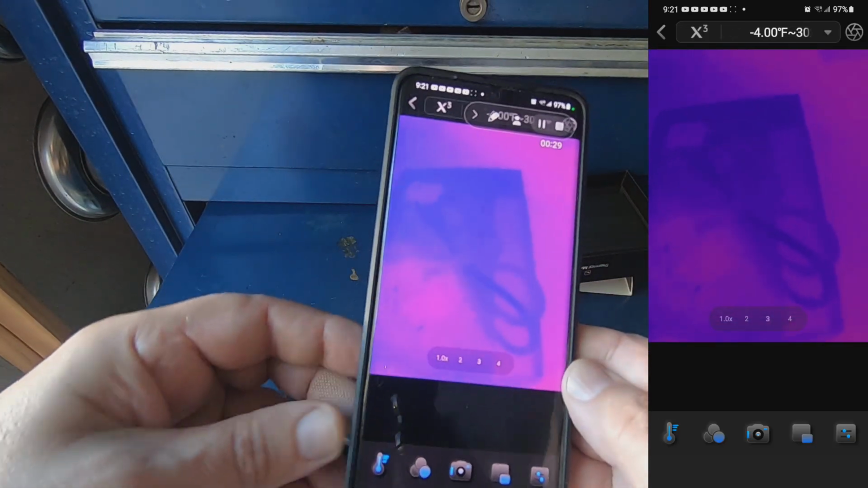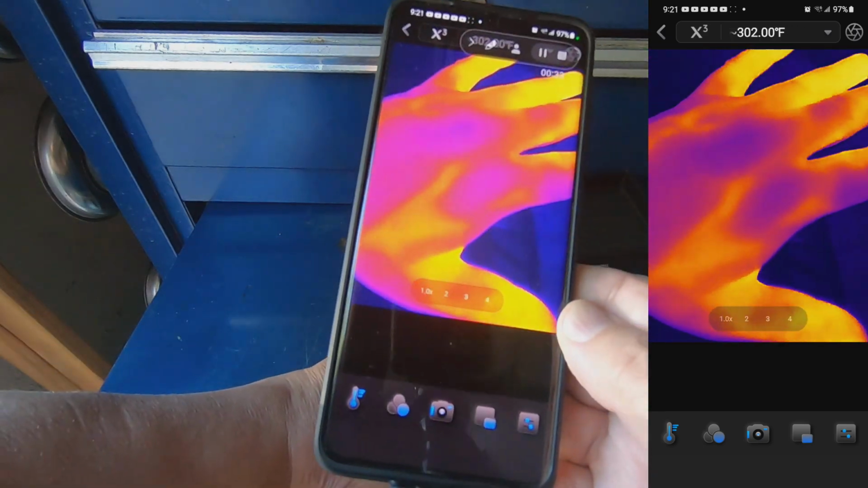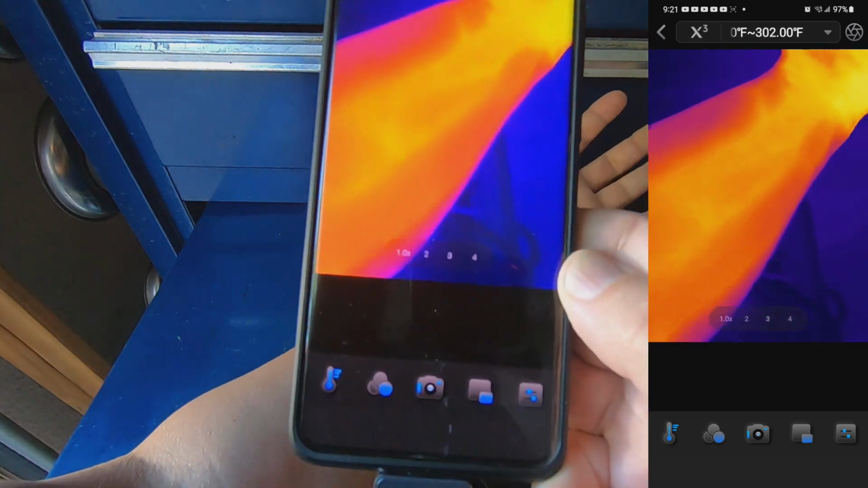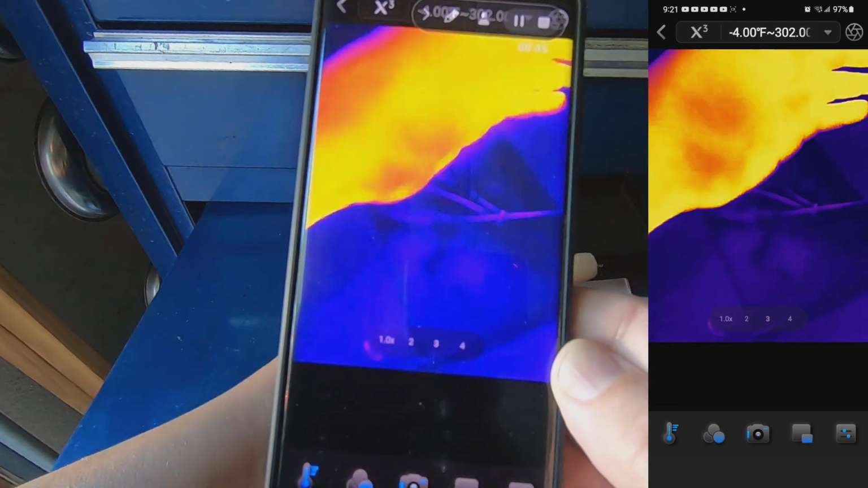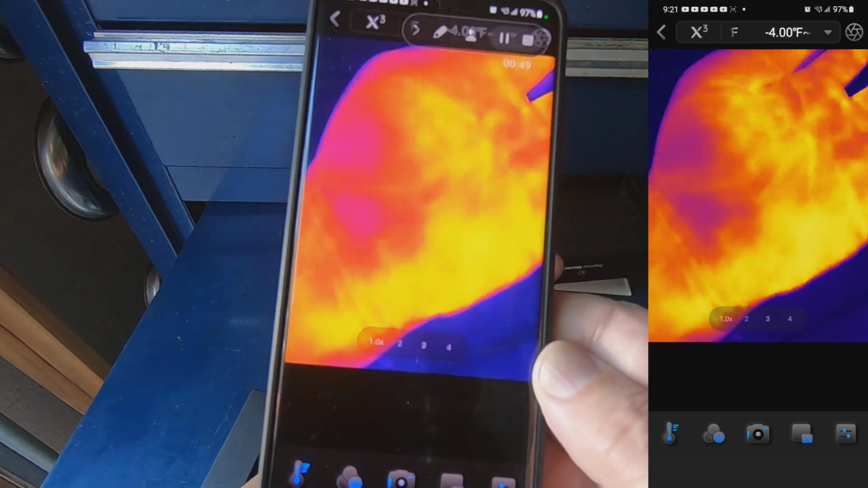And so check this out. I'm just going to put my hand. You can literally see the veins in my hand and my arm. That's just wild to me. That still just amazes me. Look at that. See the blood flow.